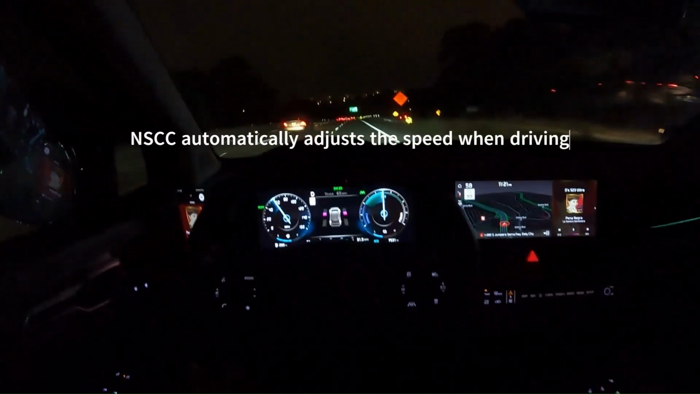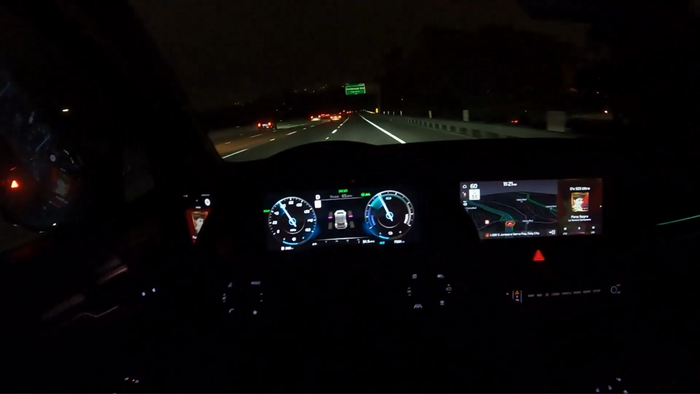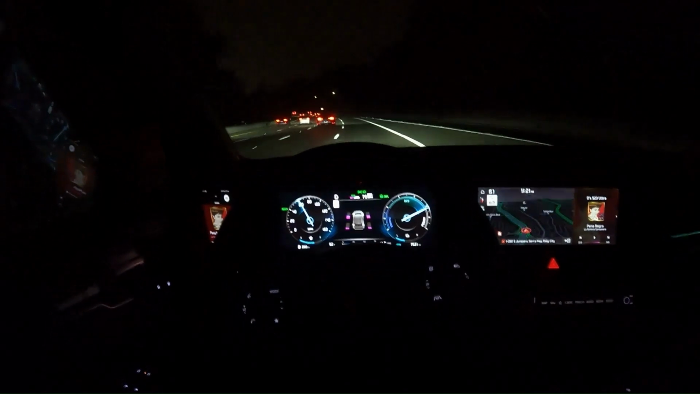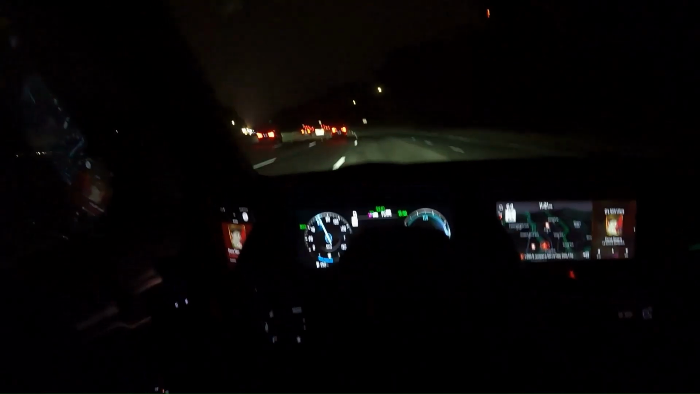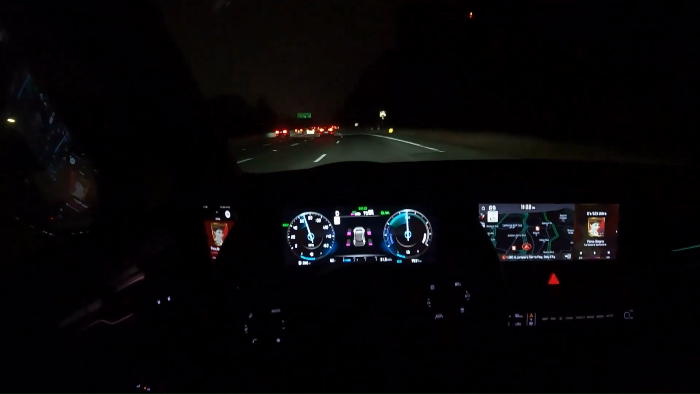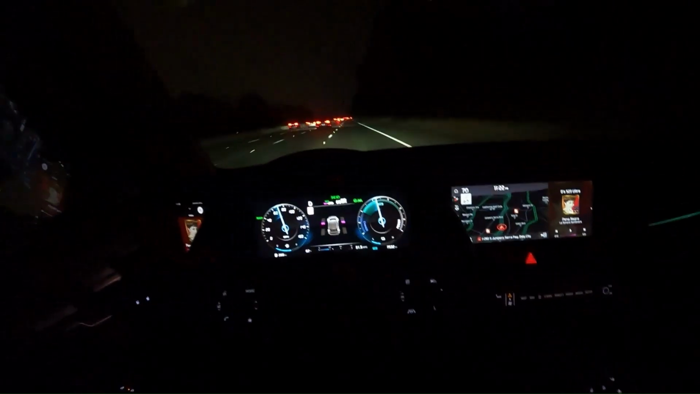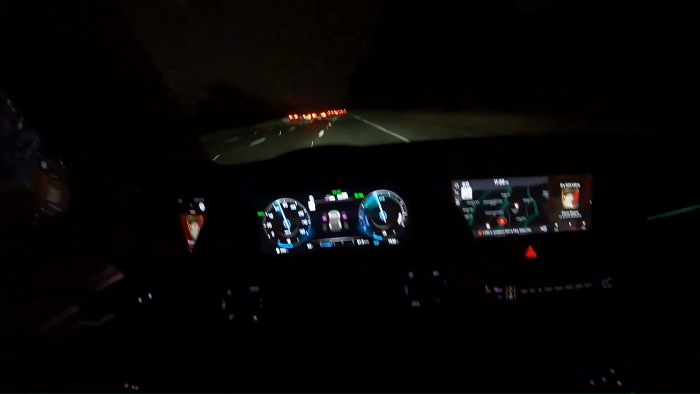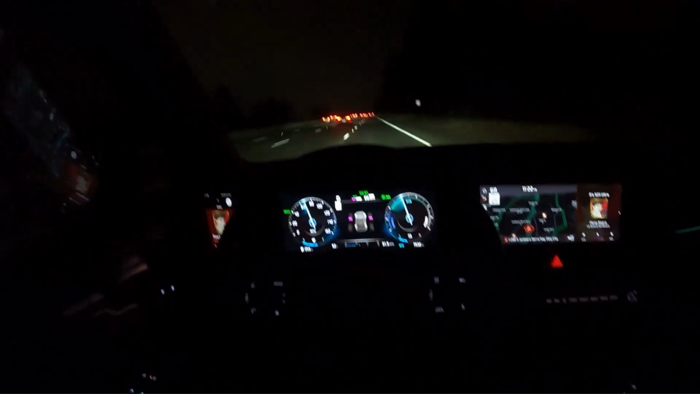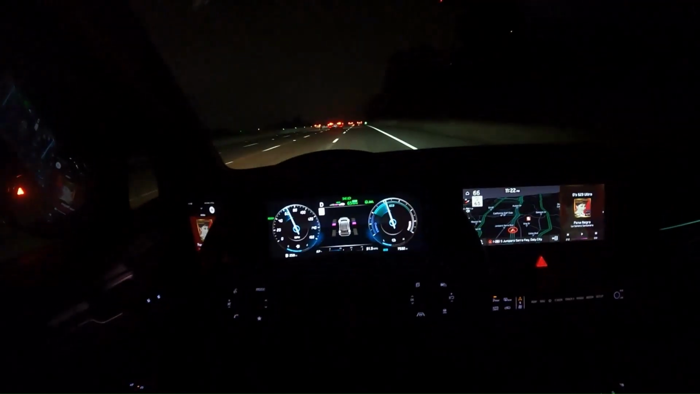And someone just cut me off, so I had to apply the brakes, and then I'm going to re-engage the cruise control here. Speed limit is now up to 65 on this section of the highway, but I have it set to 70. And if I slow down here using the speed control, it will turn green because it matches the current speed limit in this section of the highway, like so.